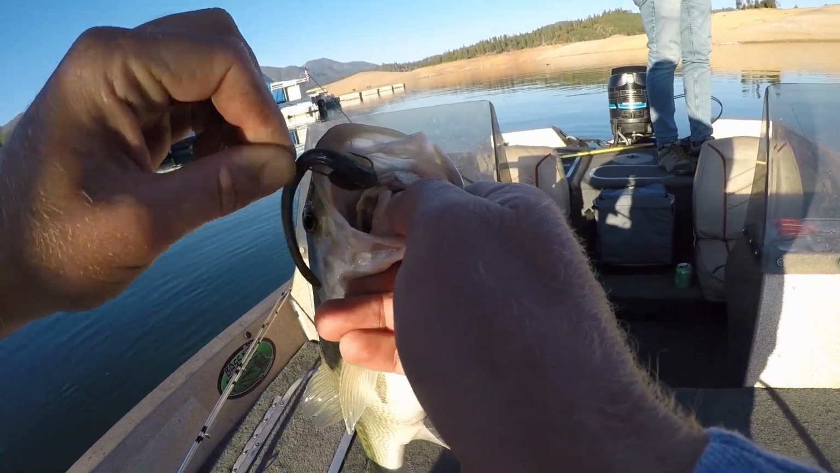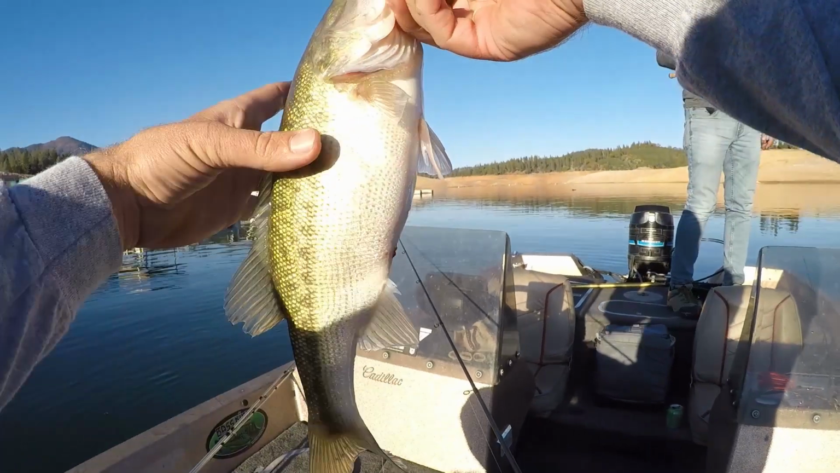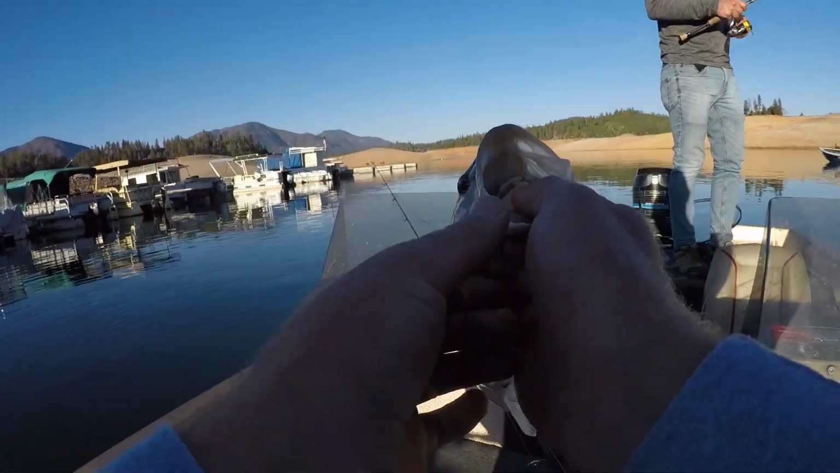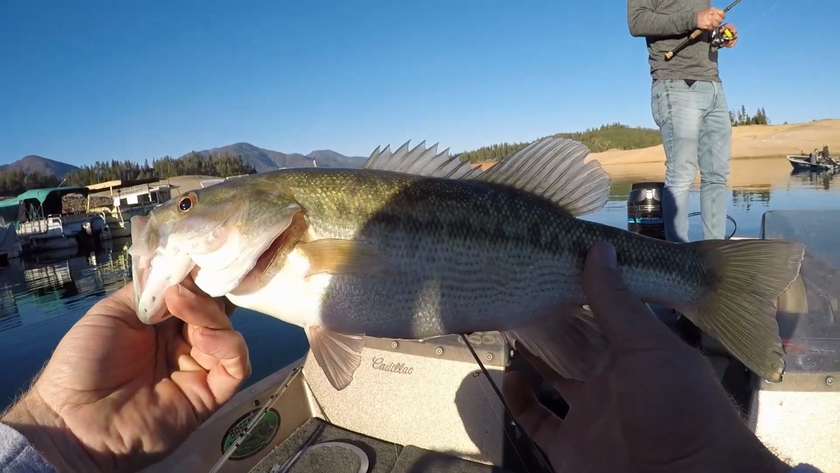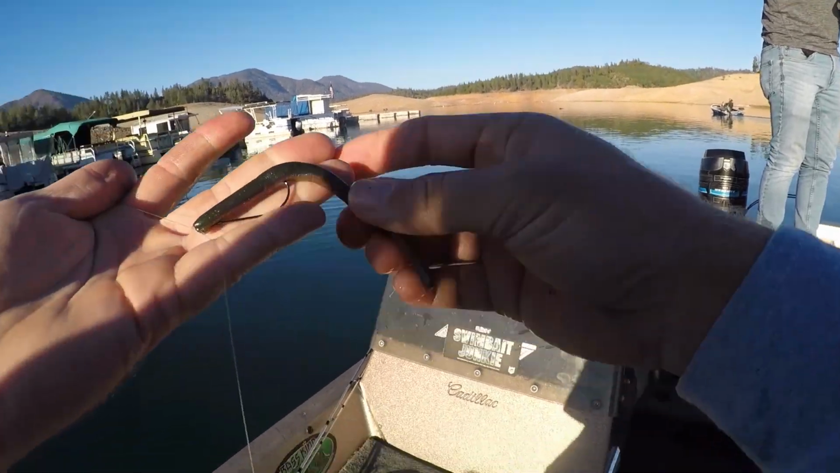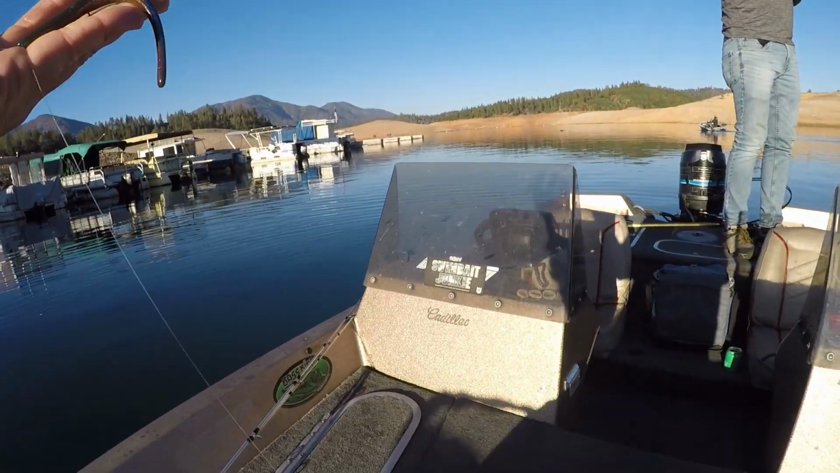That's what happens when you reel them up from super deep water. See how fat he is? That's not food, that's air. Probably another 1.25 pounds, 1.5 pounds. Solid one. Those are all coming on this little 4-inch Aaron's Magic. Switched to the 4-inch Aaron's Magic because I was just talking to my dad.